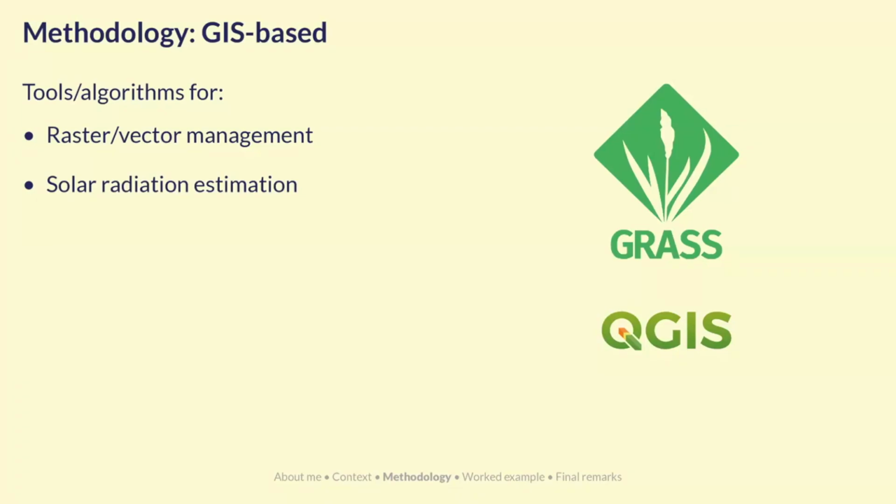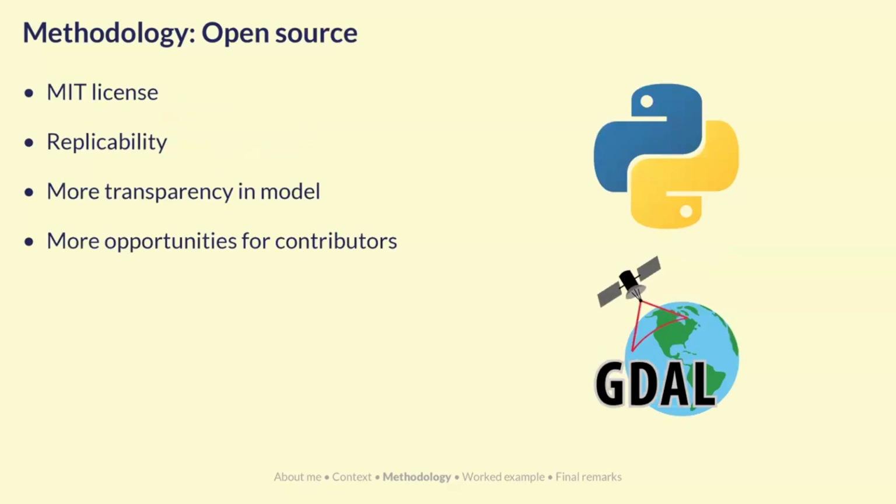And so GRASS and QGIS are both free and open source tools that we used throughout this methodology. Like I mentioned before, open source, so all of the code that we've written for this, which is in Python, is under the MIT license. So you're free to take this code and do whatever you'd like with it. And so we really want this whole methodology to be replicable.